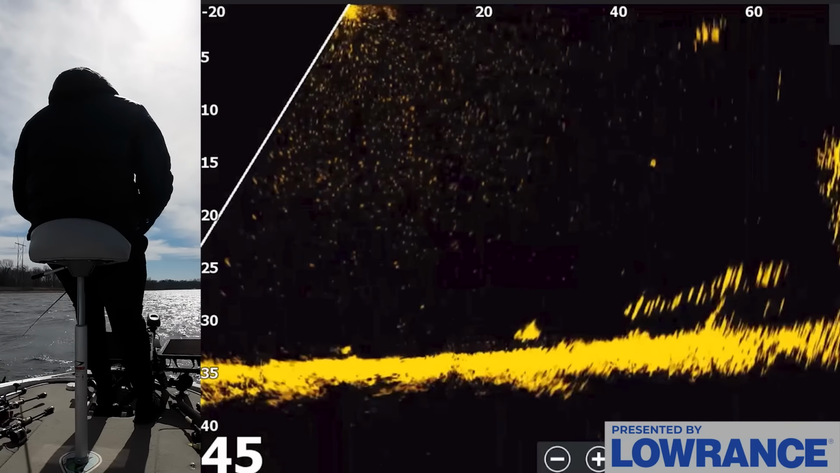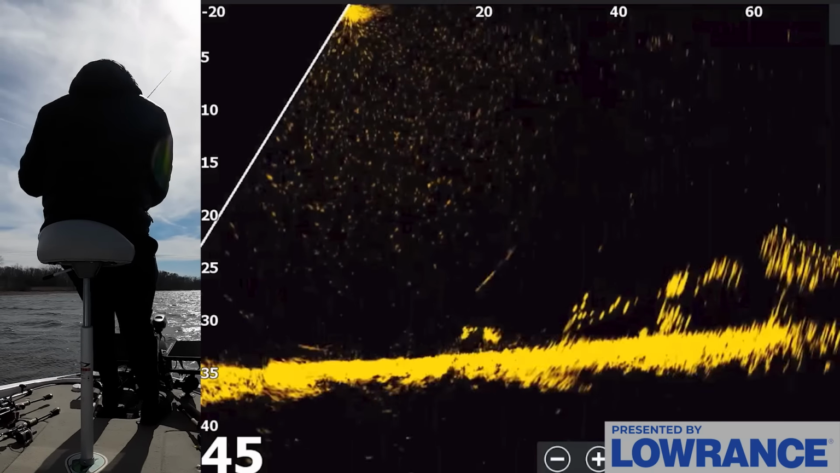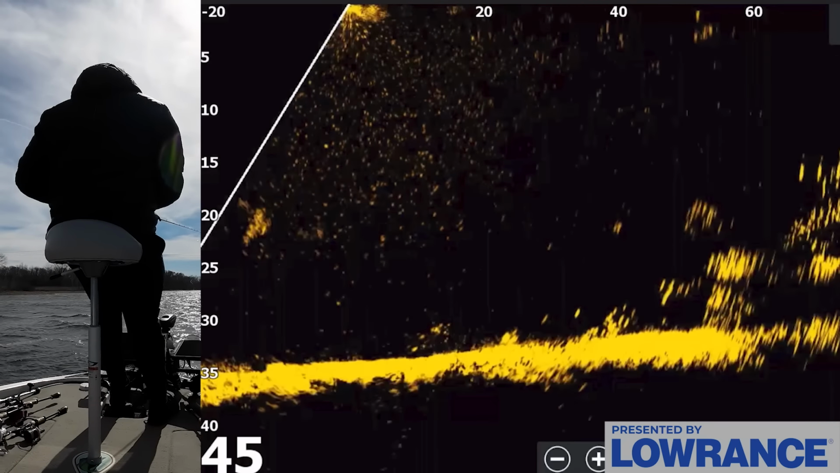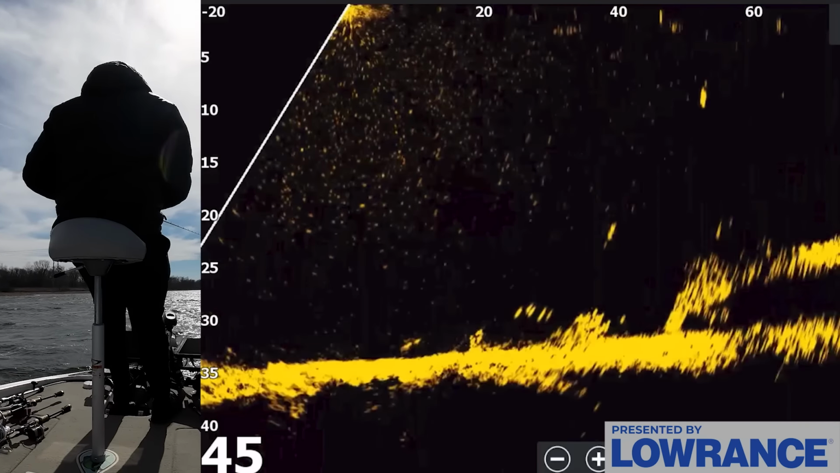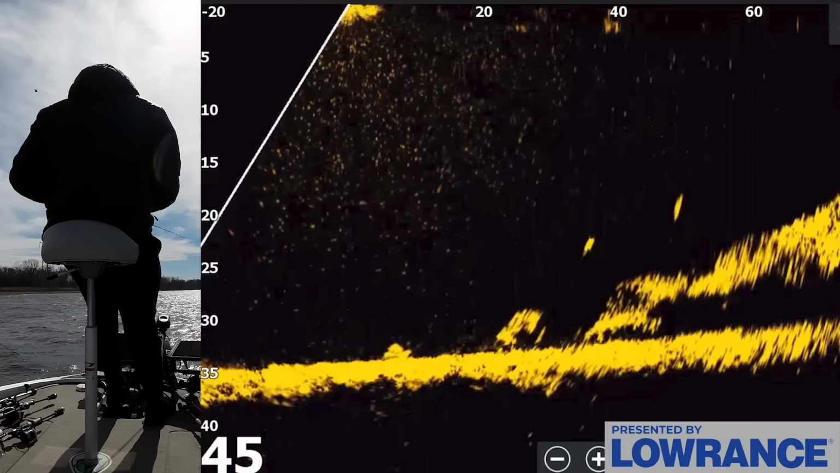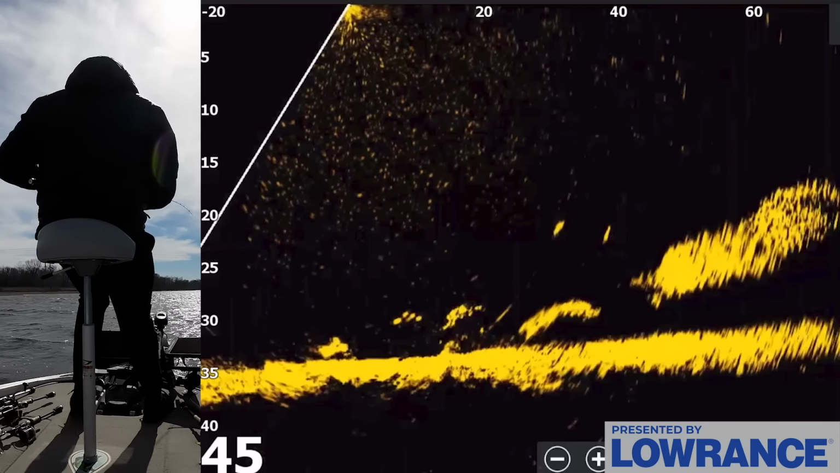See if we can find a couple more. Ooh, there's like 4 right there. See if I can hit that cast at distance with the spoon. The distance spoon casting has not been great today, just because of the way the wind captures the spoon and the way it flutters. It's not always the best.